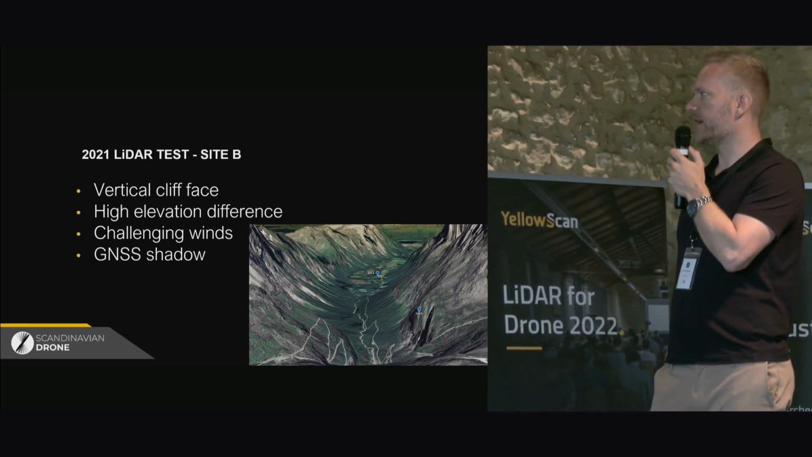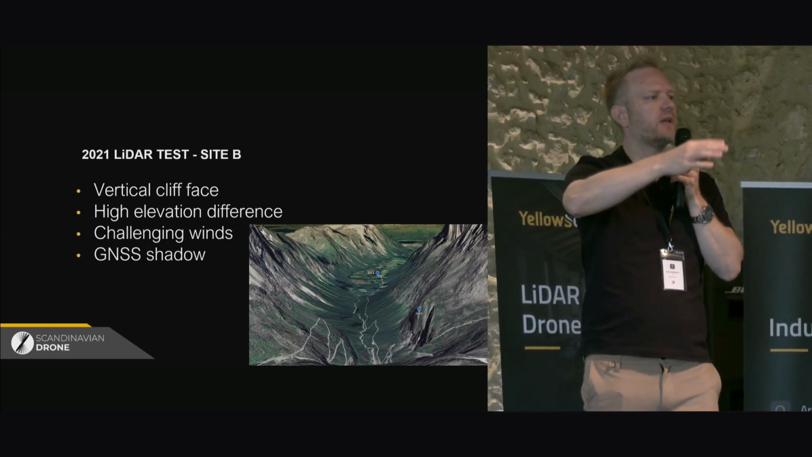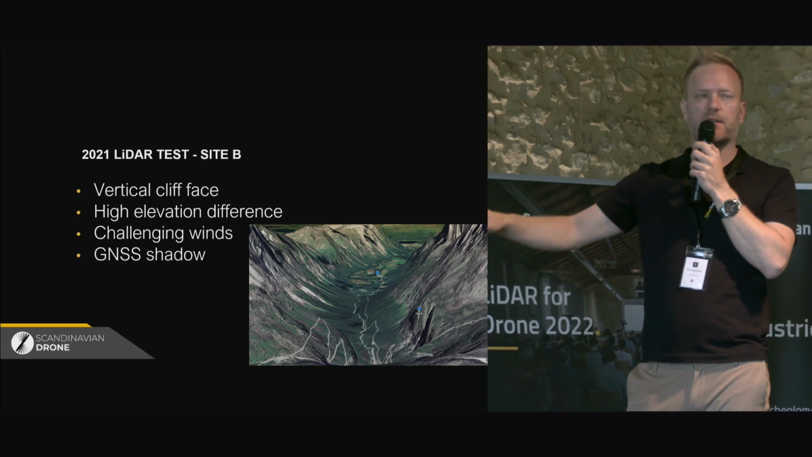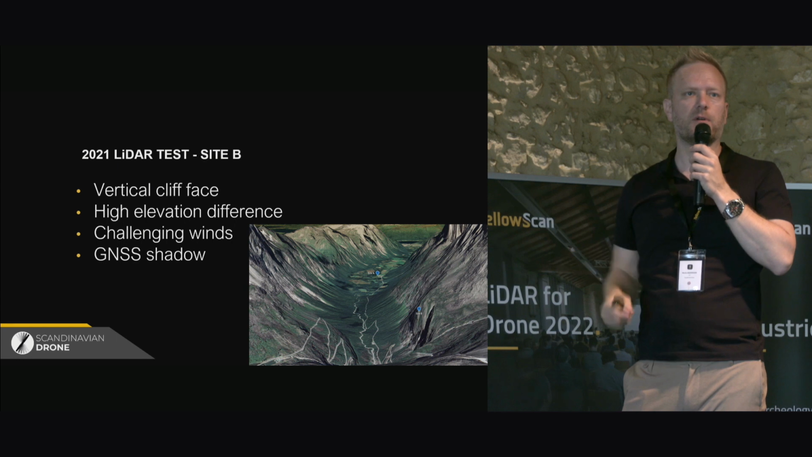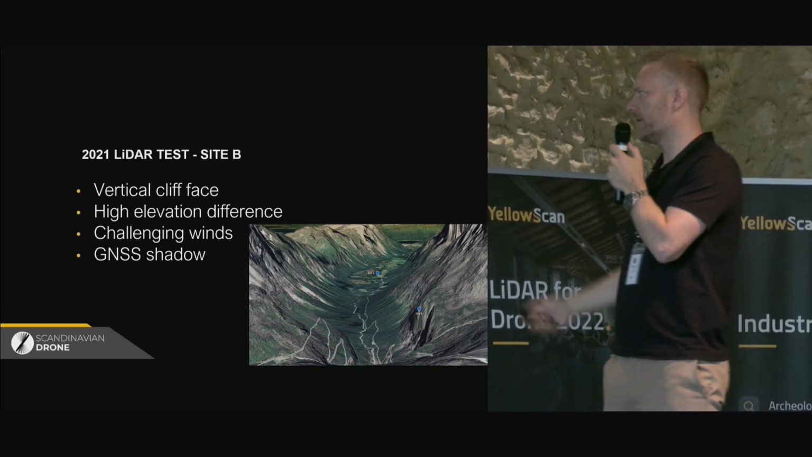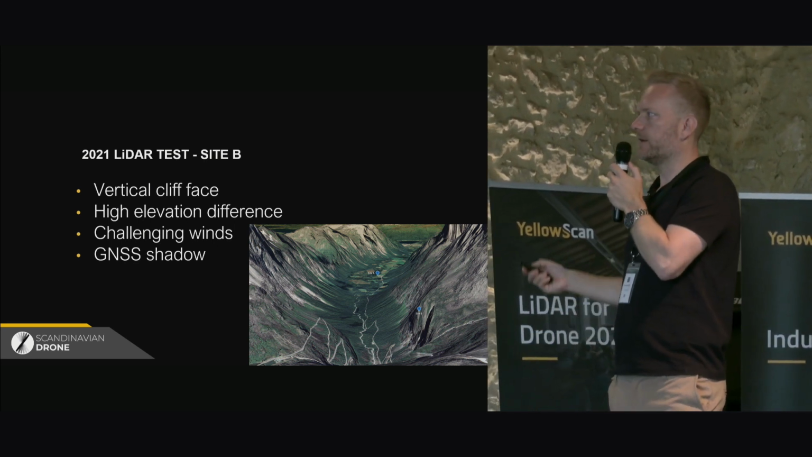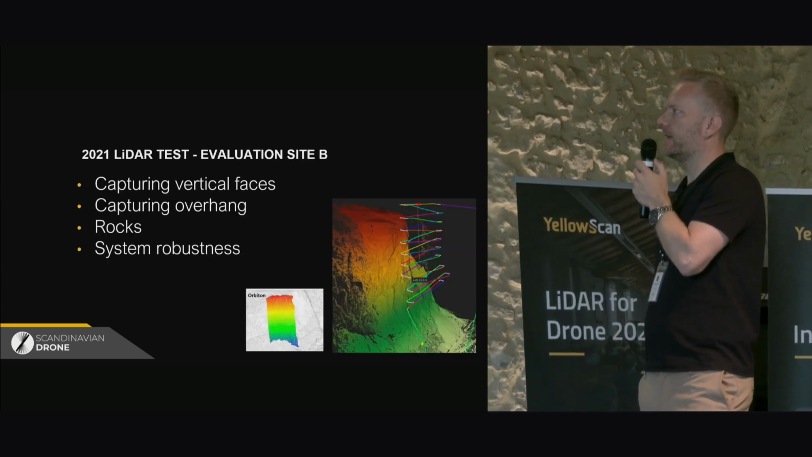So this was a very challenging place, because you have, in the end of the valley, a lot of turbulent winds coming down, and you also set up the base station down in the valley. You have GNSS shadow, you're not going to get that good reception. So while the drone is up in the air and collecting data, the base station is still down there and getting way less satellites.